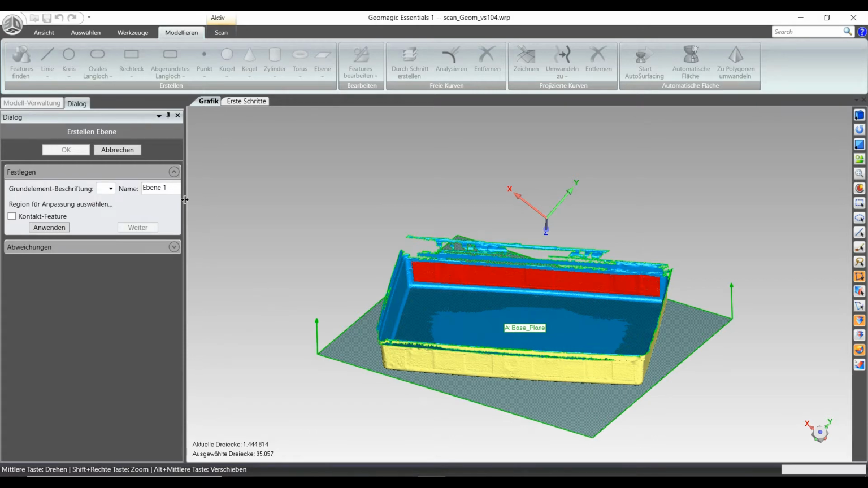It's not 90 degrees, so it is for me a help plane. I will name it Help Plane 1. I will just use it as an additional possibility to create what I want. Come on, create. And we have that plane. It's fine.